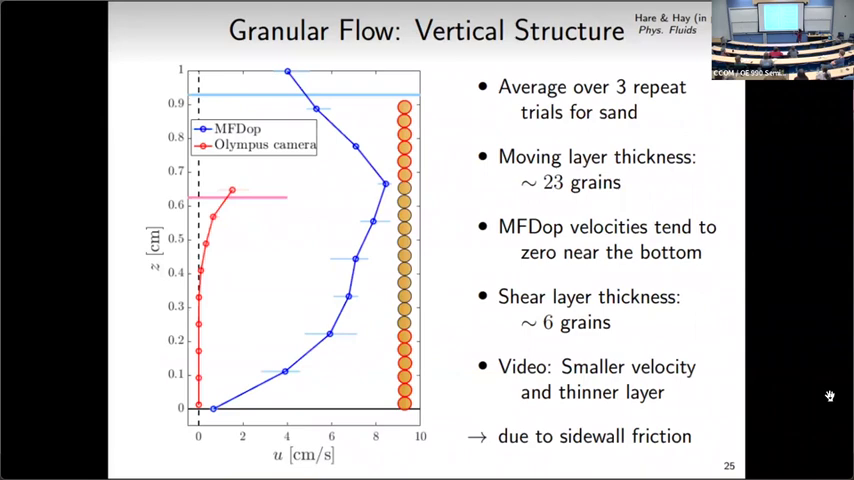Here, yeah. So this is in the middle of the chute. This is right at the sidewall. Are you using actual PIV or particle tracking? It is PIV. I have images. I extracted all the frames from the video.